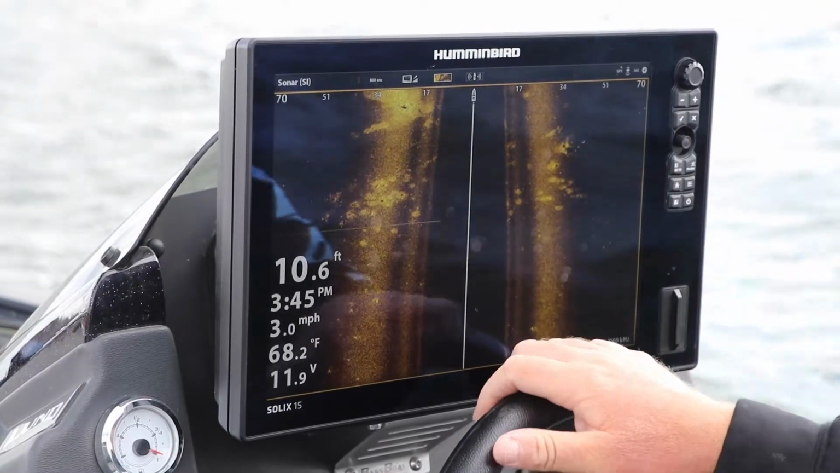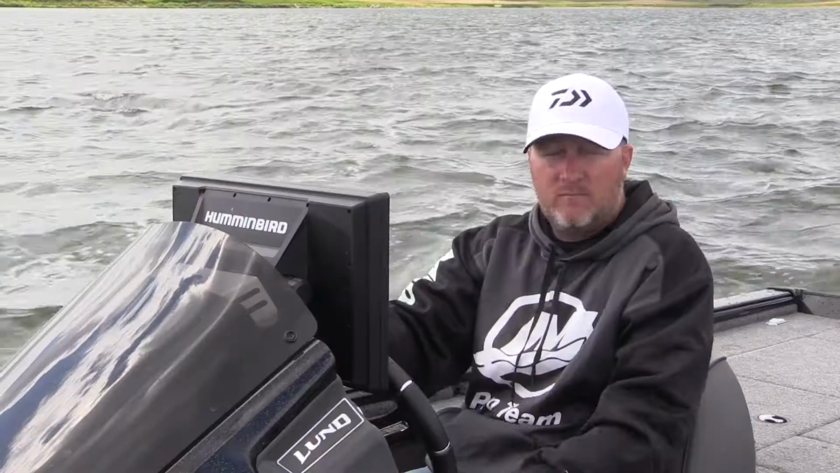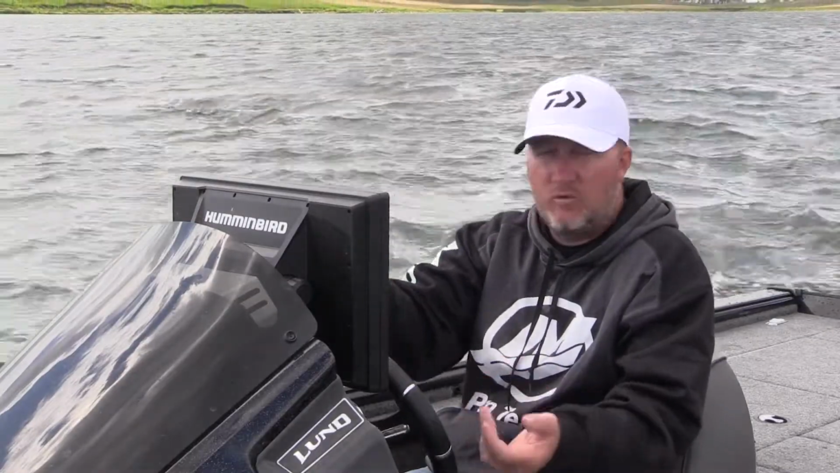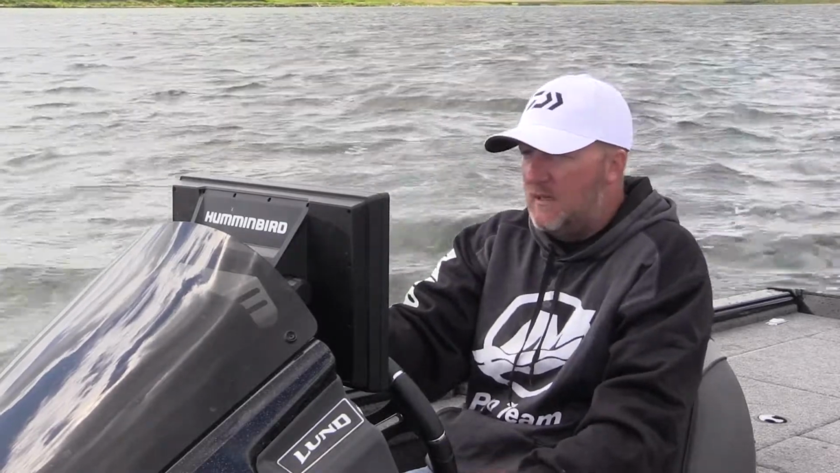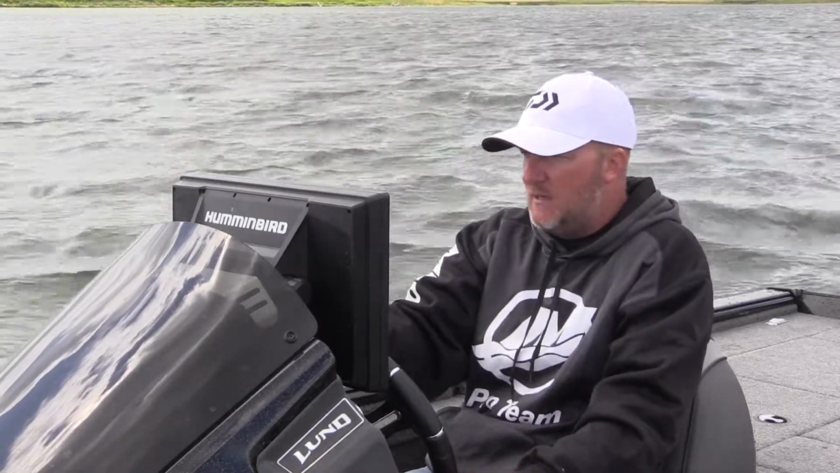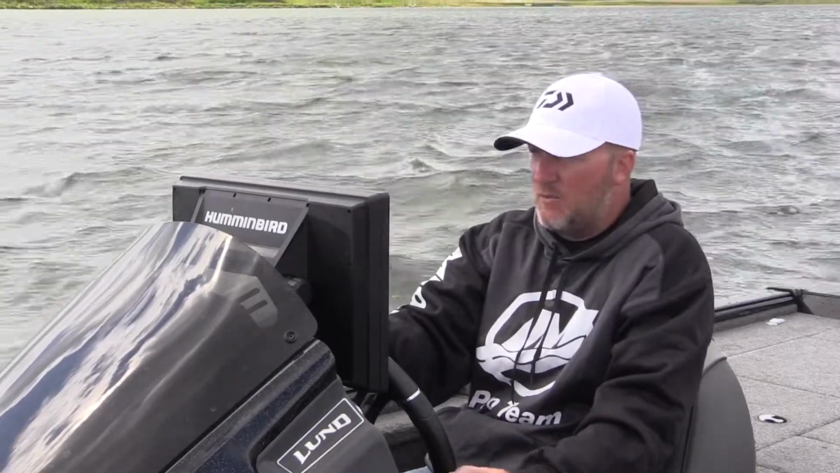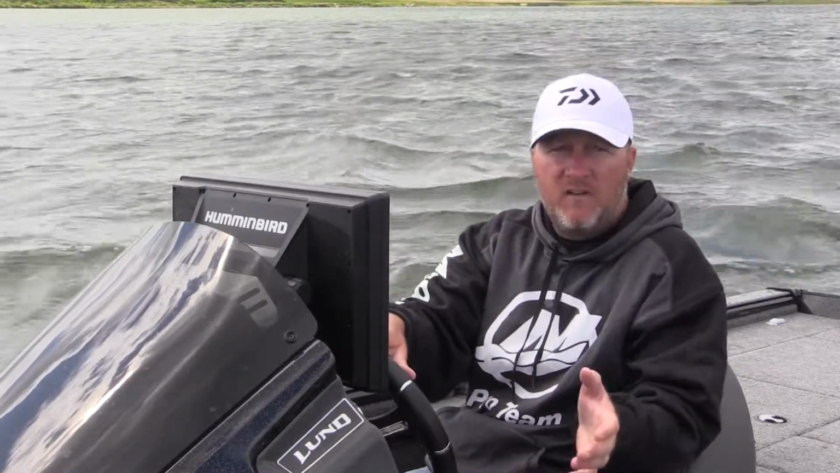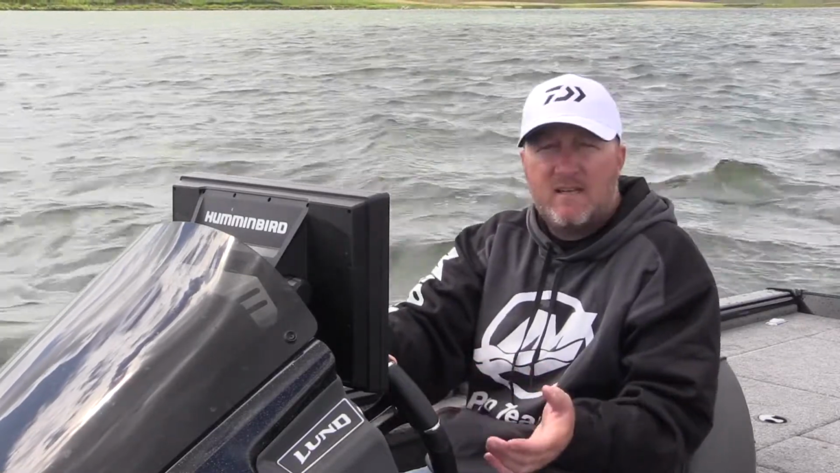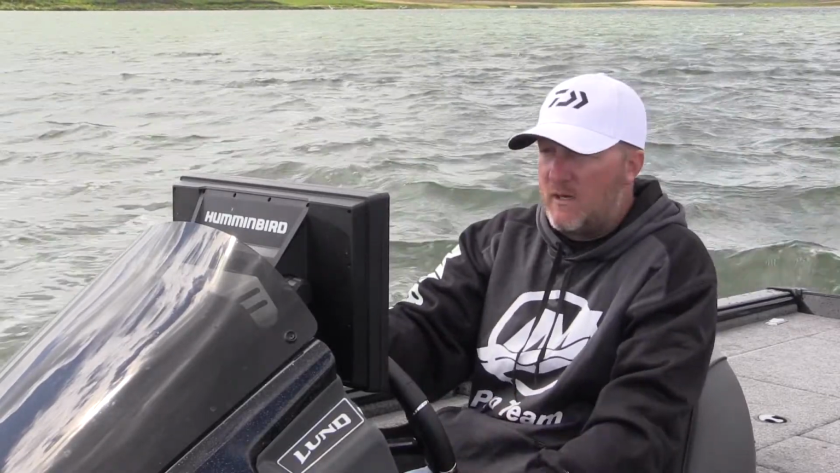So now we're just coming back over those patches with the 800. Again, it shows you the gravel, it shows you the rock. It's more detailed than the 455, not quite as much as the Mega, but overall it's a really good picture. And it's kind of that in-between one. Mostly what I'm using right now is 455 or Mega. I barely set it to 800. You might find a use for it where you'll use it more.